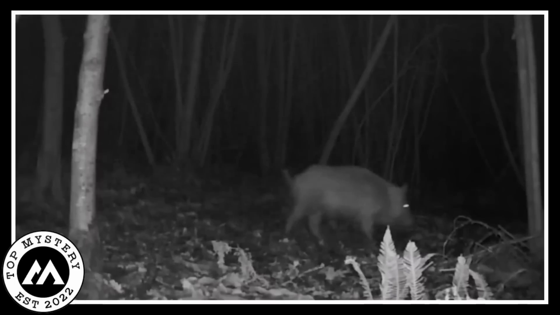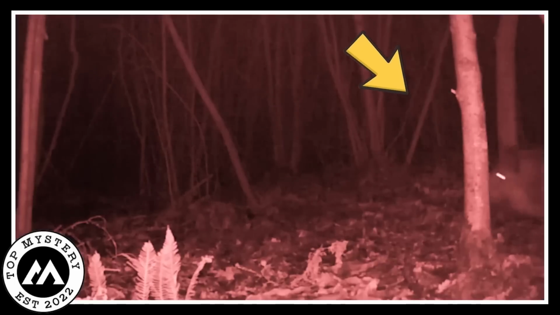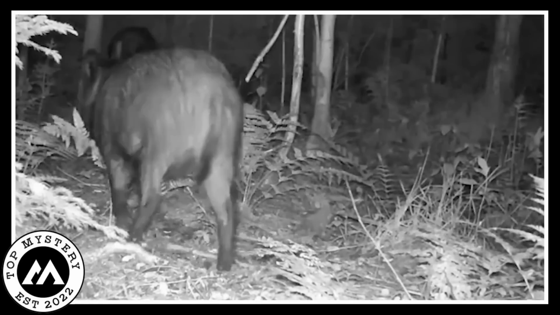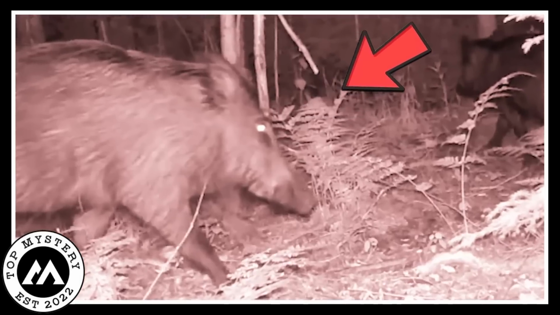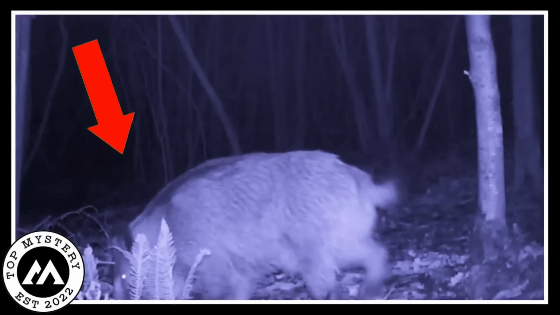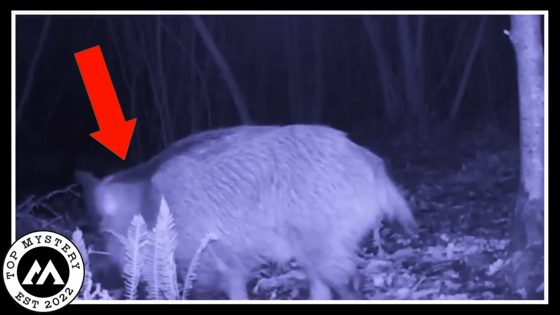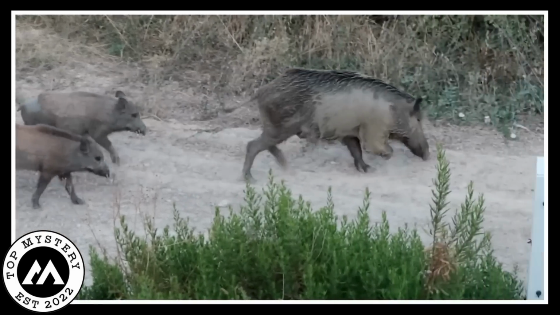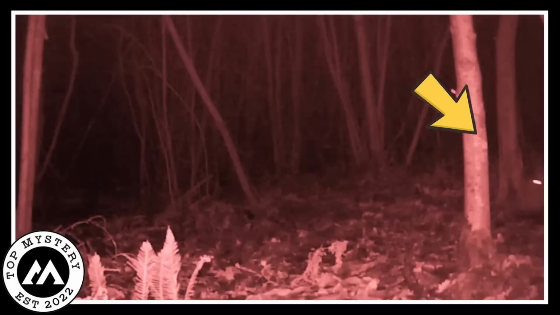But here's the kicker. Their eyes. Those eyes are like mini flashlights glowing in the dark, giving off some serious spooky movie vibes. Imagine stumbling upon this footage in the dead of night. You've got these huge shadowy boars, their eyes shining like something out of a horror flick. It's like the wild decided to host its own midnight monster parade. Nature can be a real show-off, especially when it's got a bunch of oversized glow-eyed boars strutting their stuff in the darkness. Gives you a whole new appreciation for daylight, doesn't it?